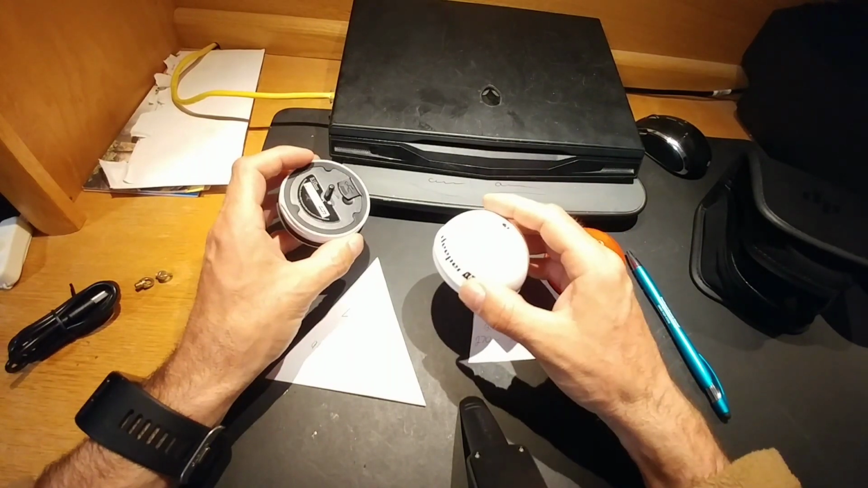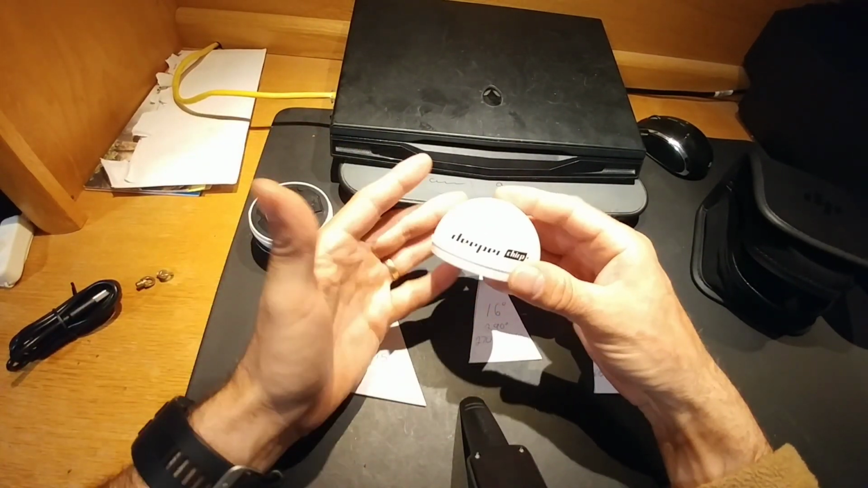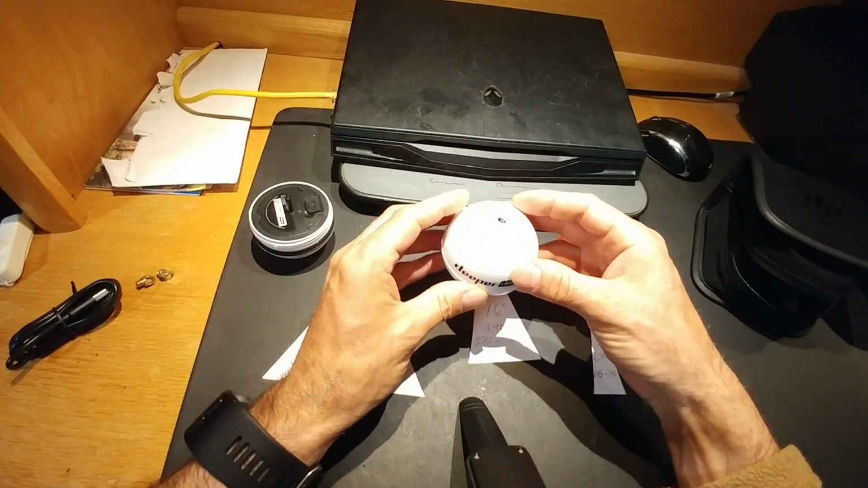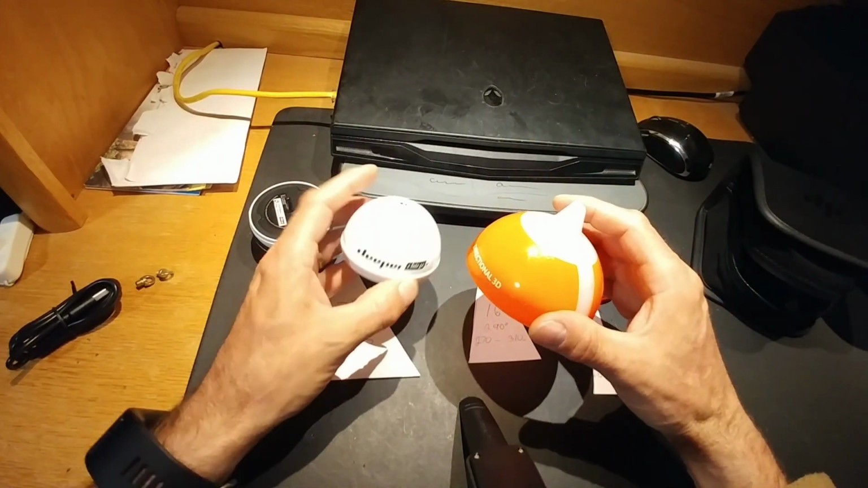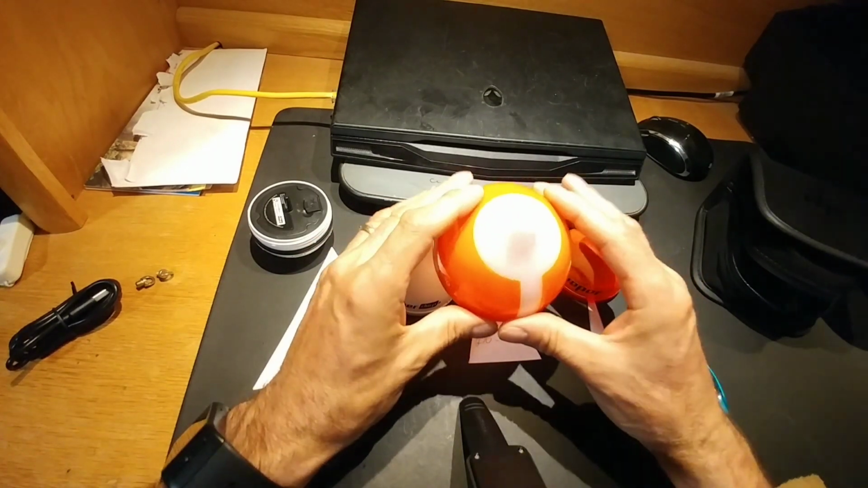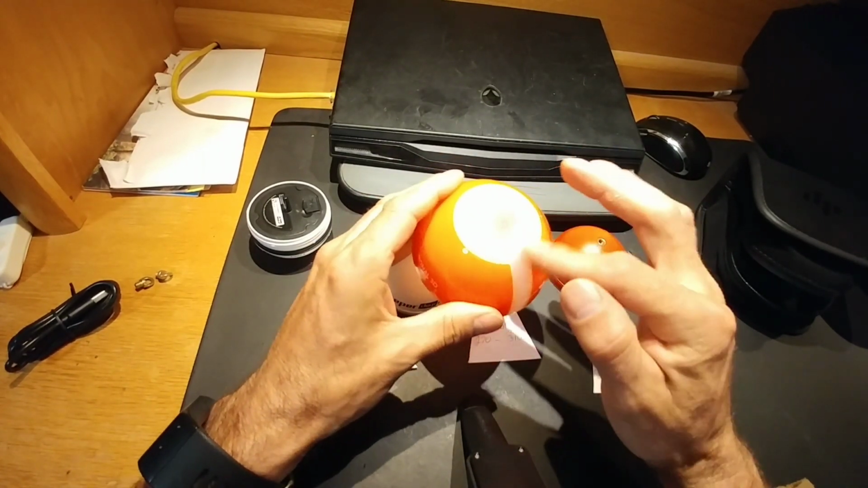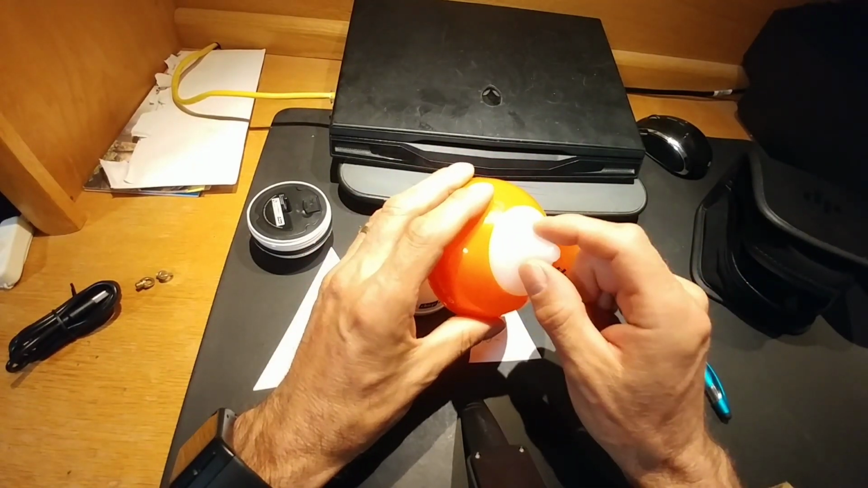This one is solid. Now I was thinking maybe the people at Deeper were thinking ahead, and maybe they would have done something like the Fish Hunter 3D is doing. Their cover is solid here, but it's clear here, so when the light is flashing, it's flashing right through there.